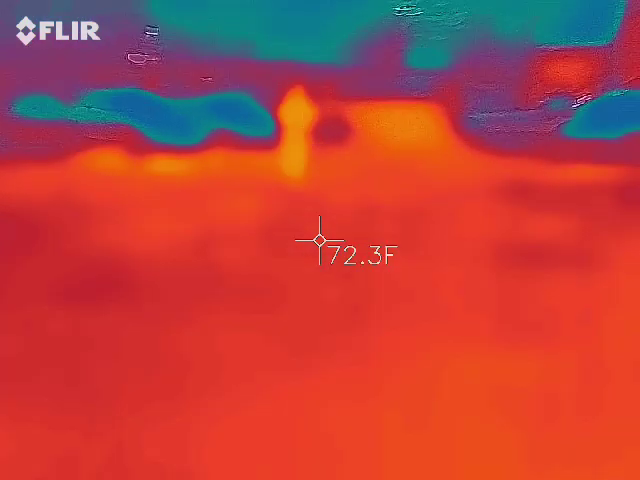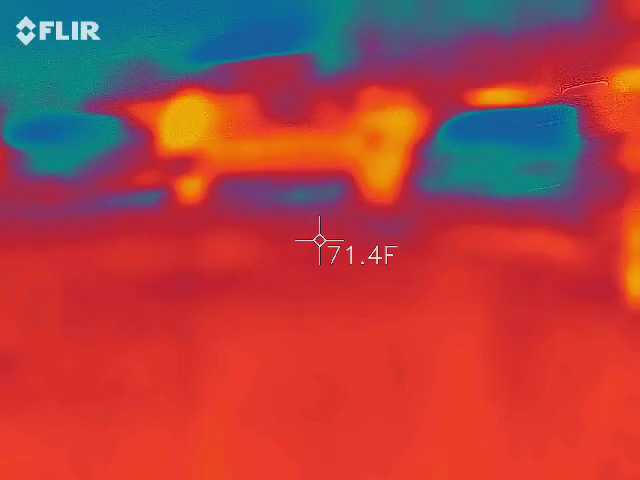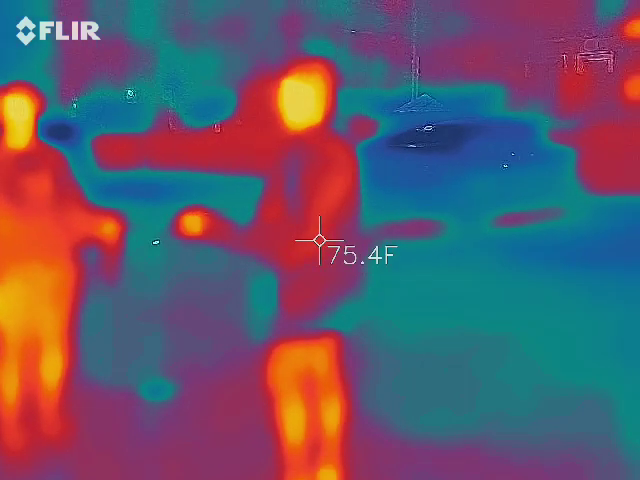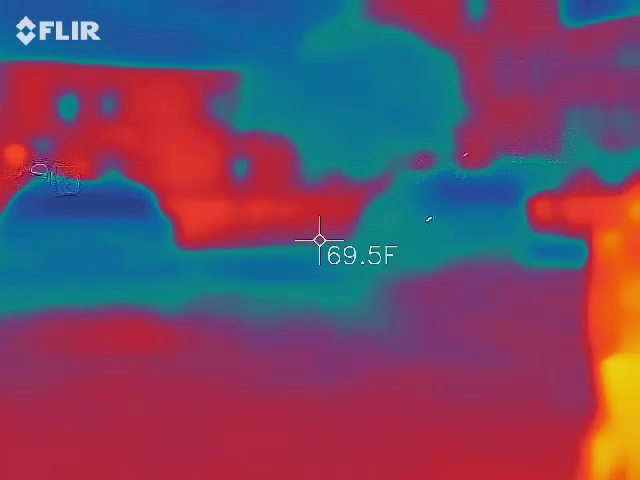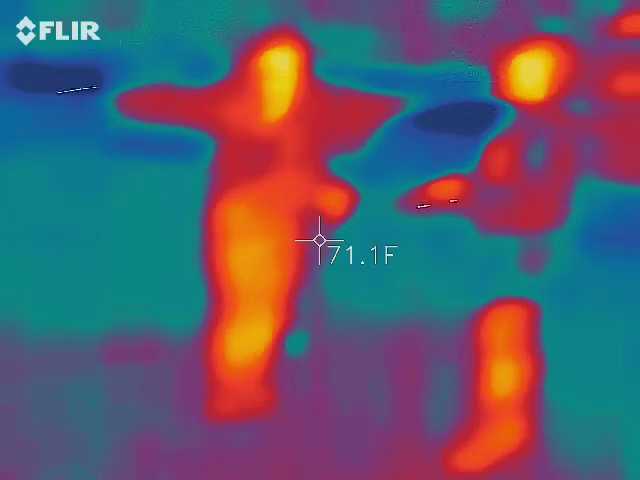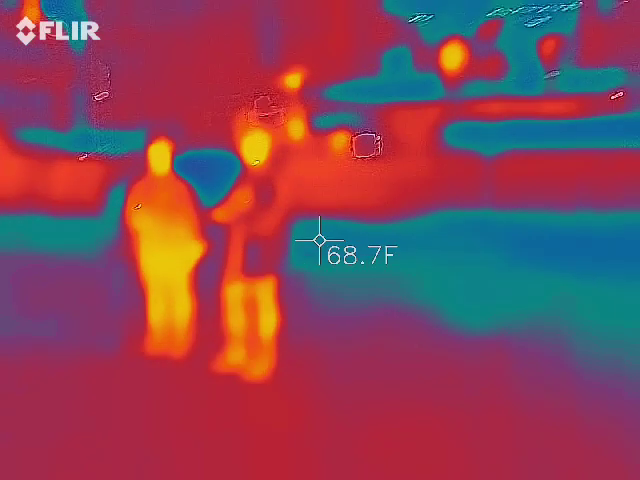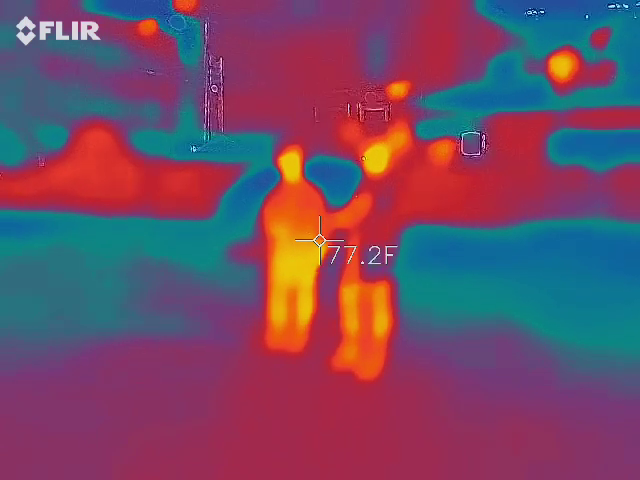Line drop down. She was here and I'm right. Right here. She's right here. 3.5 right now. Did you see her? She's over this way somewhere. Pointing at her. 5.0. 2.7. 2.4. She's walking away. Right here. Found her. Getting it, Chris?